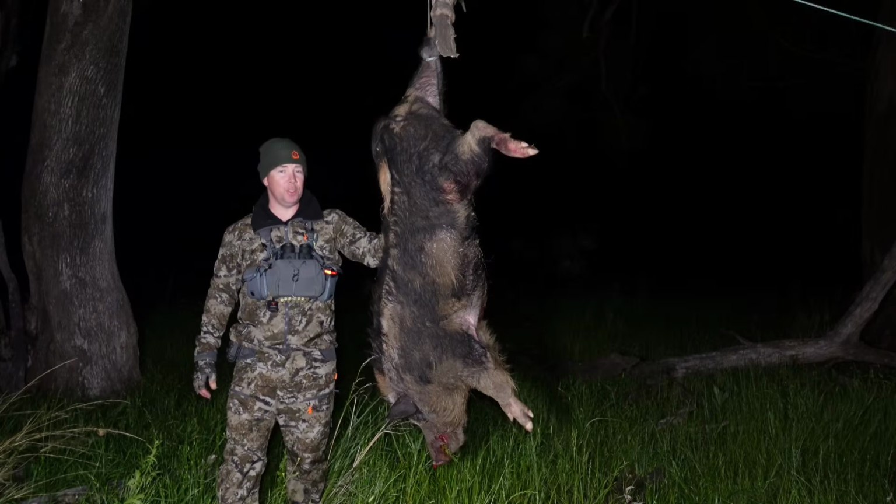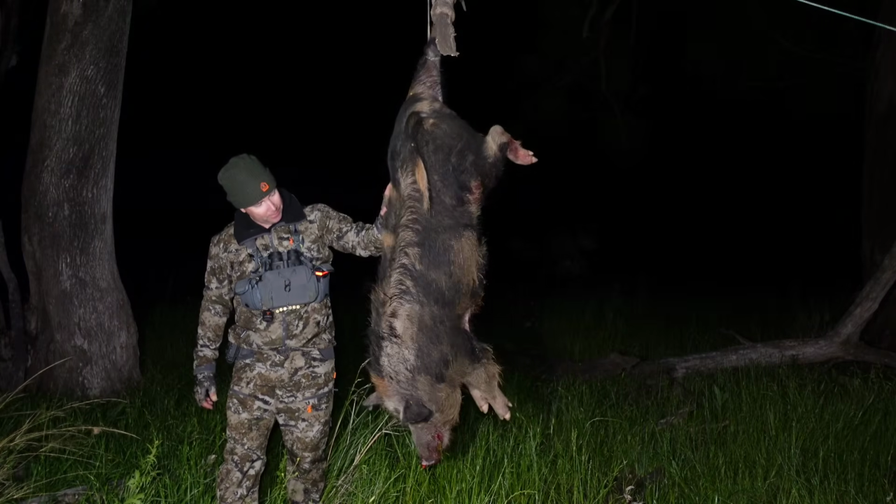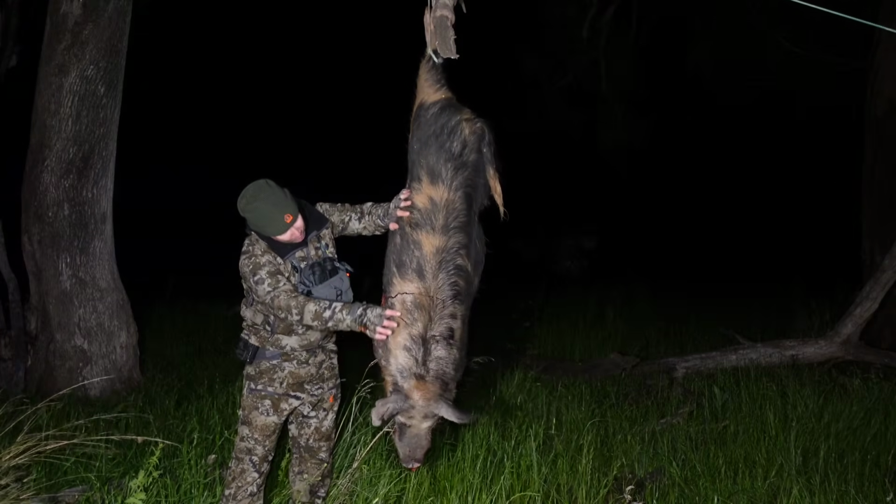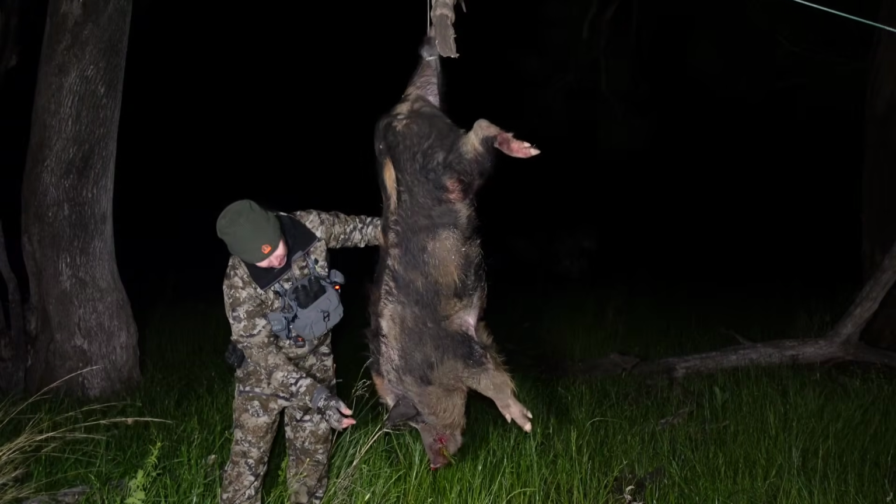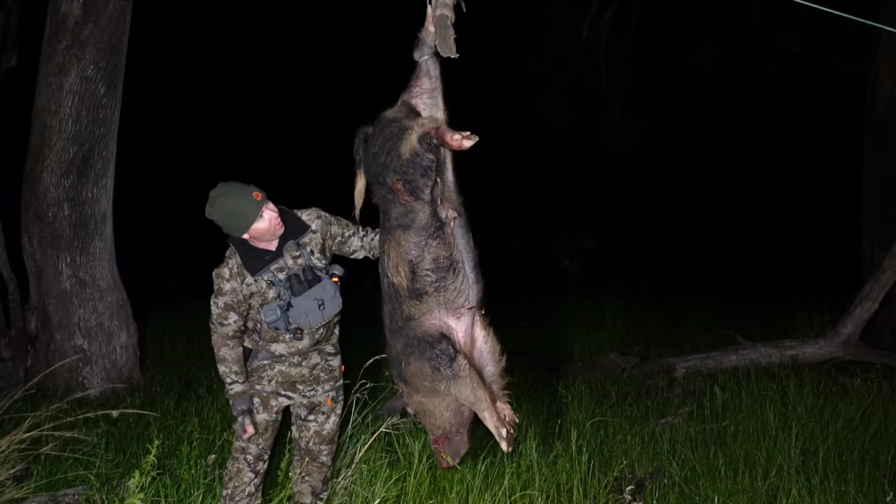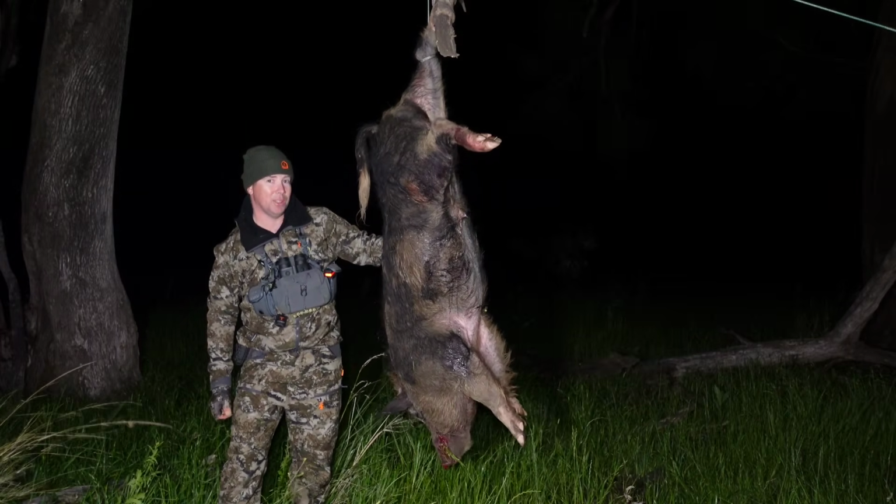It's not very often that you'll see me hang a pig up. I shoot quite a few, but this guy, he's a bruiser. He's all bald up here. His ears are all ripped up and raggedy. He's had dogs on him or fighting. Absolute bruiser. Big fighting pads on him. He's an awesome mountain boar. I thought he's worth a better look.